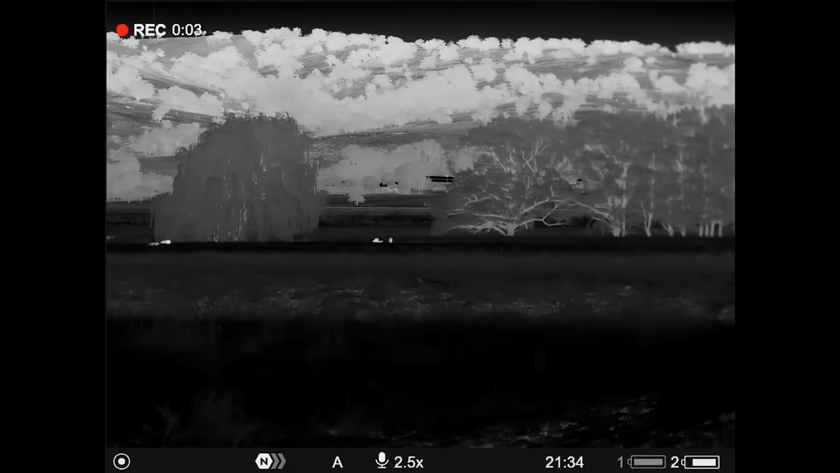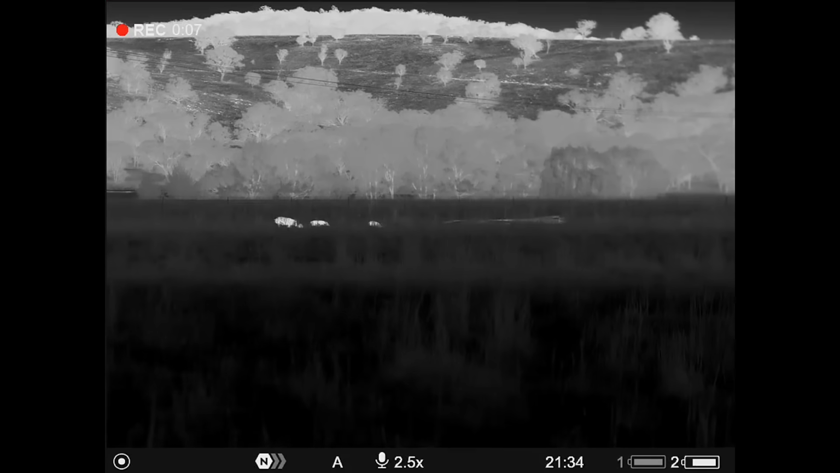Some bloody pigs out here. Look at these things. Heaps of them.